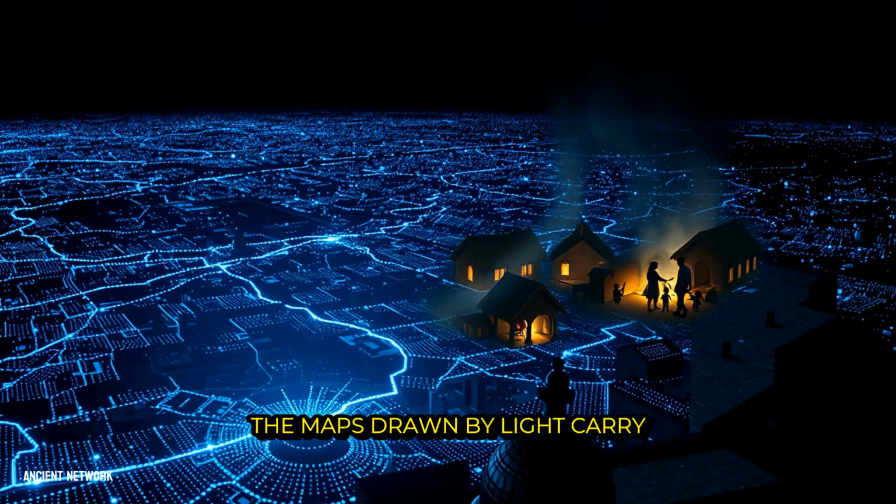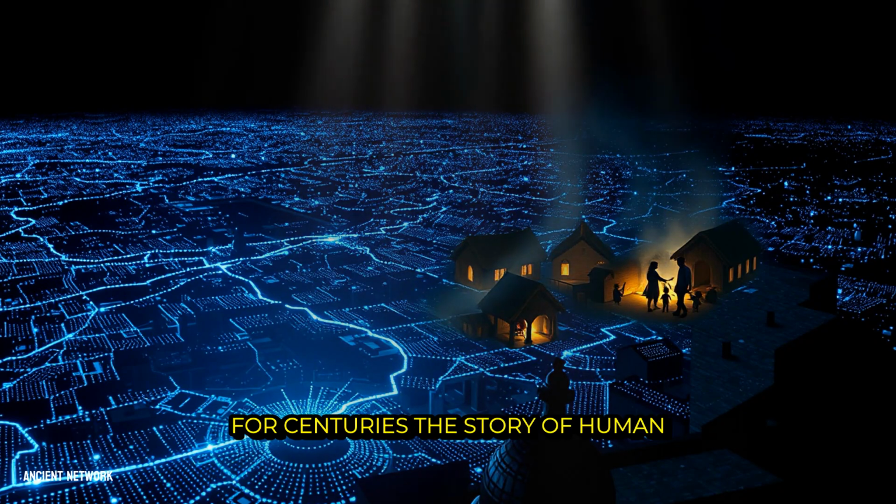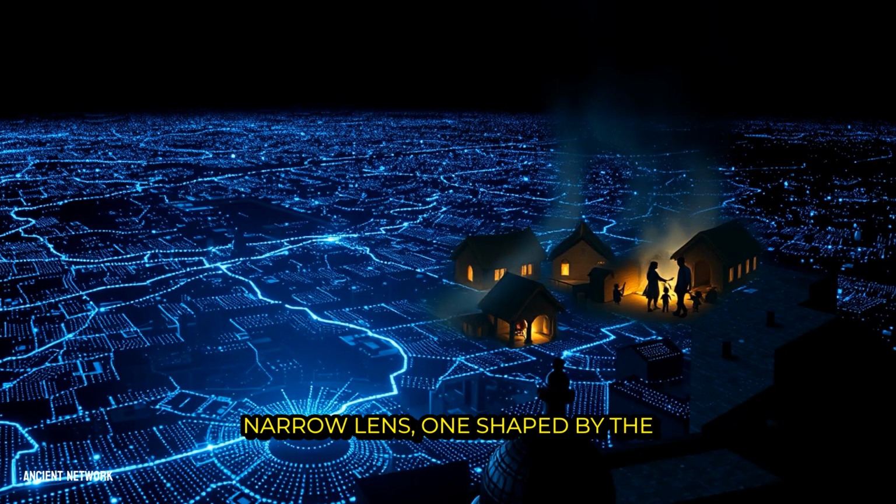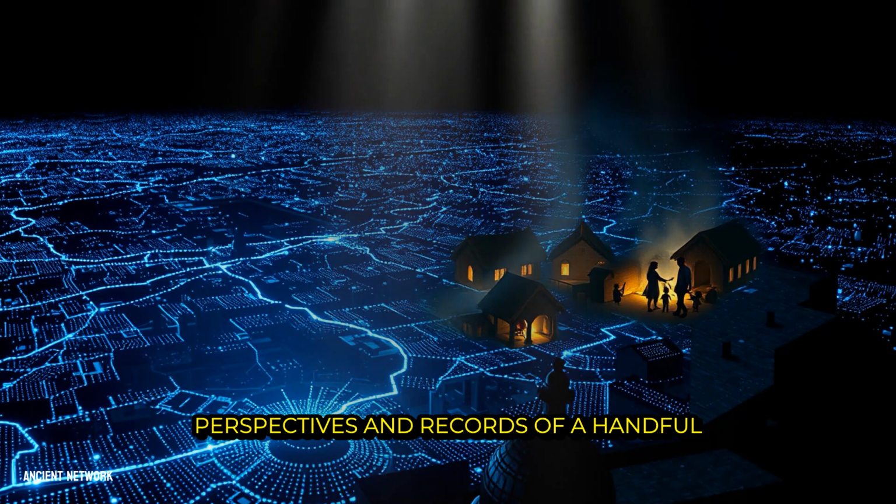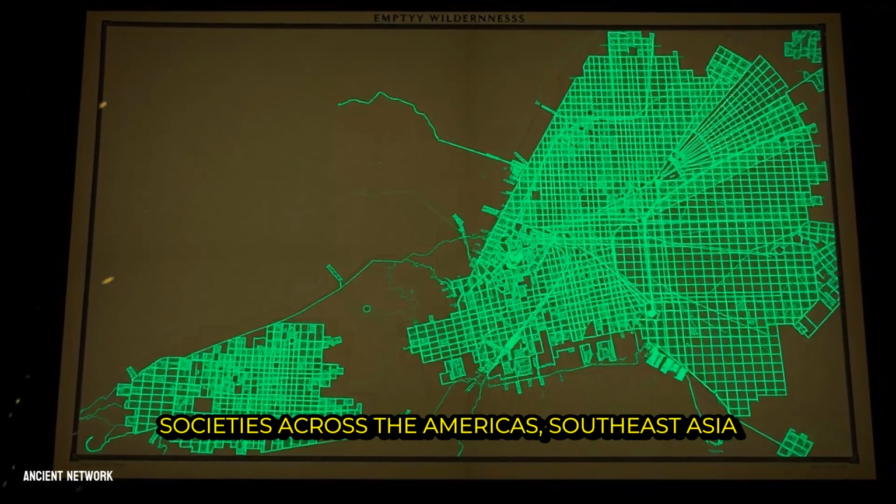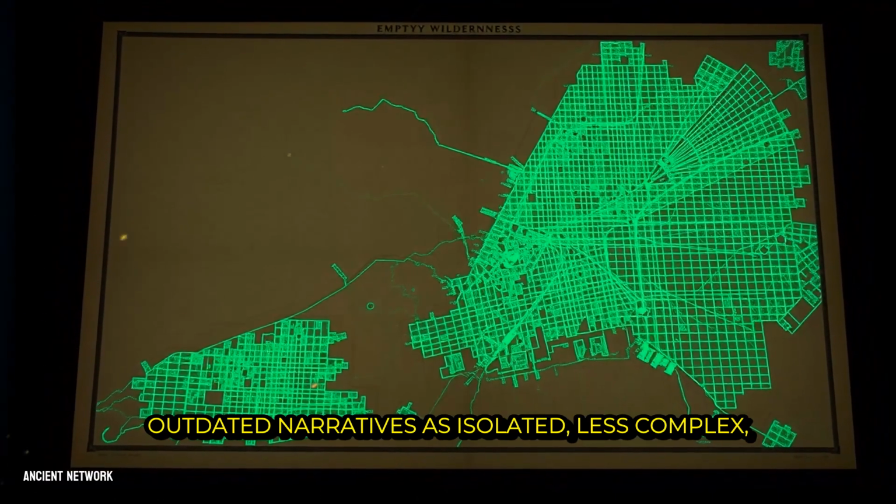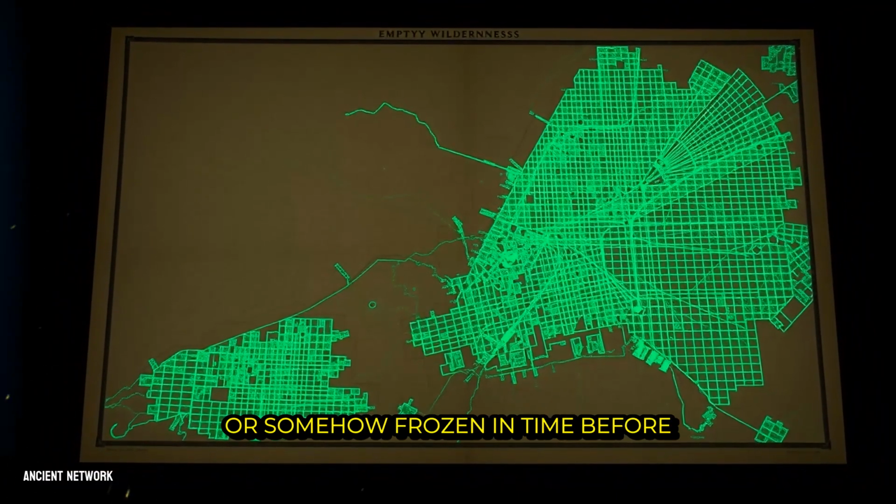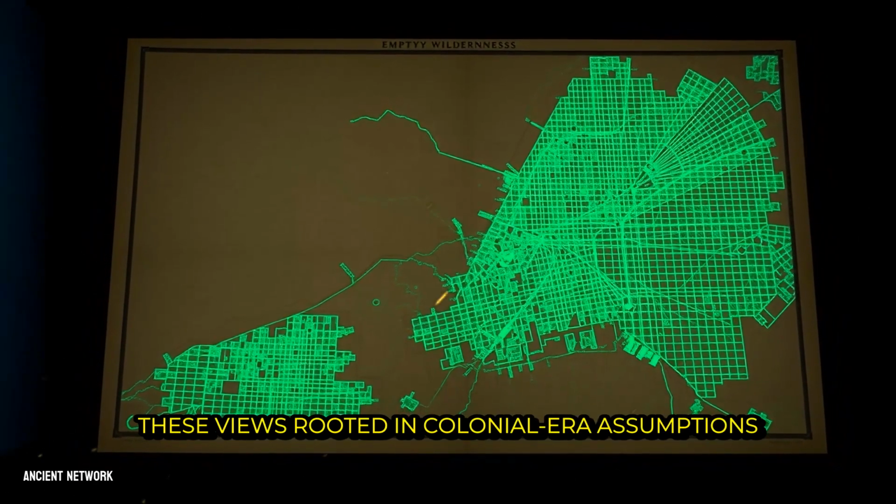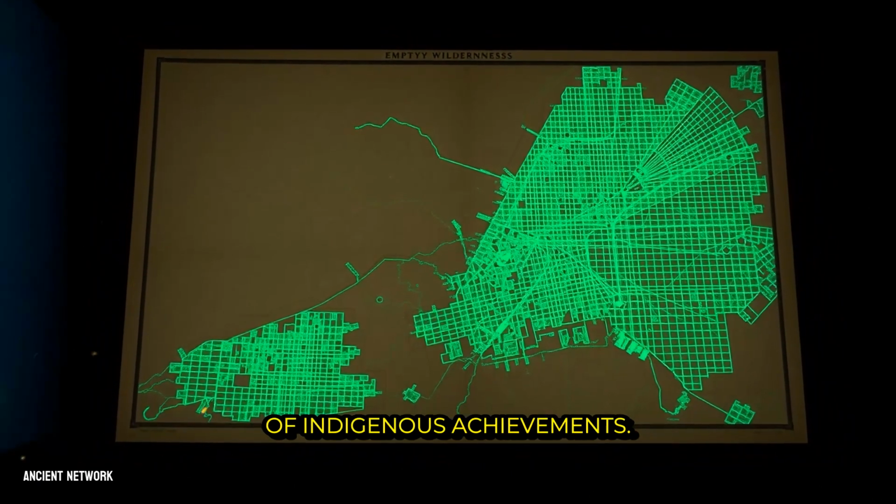The maps drawn by light carry a quiet but undeniable power of correction. For centuries, the story of human civilization was often told through a narrow lens, one shaped by the perspectives and records of a handful of dominant cultures. Societies across the Americas, Southeast Asia, and Africa were frequently portrayed in outdated narratives as isolated, less complex, or somehow frozen in time before contact. These views, rooted in colonial-era assumptions, consistently underestimated the scale and sophistication of indigenous achievements.